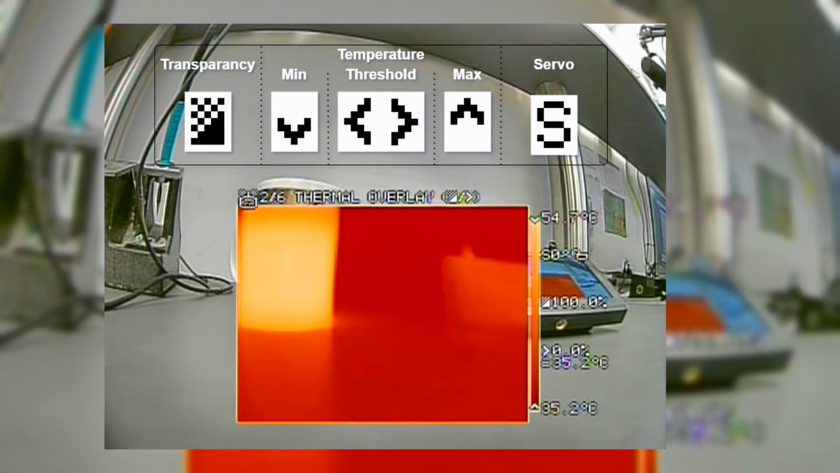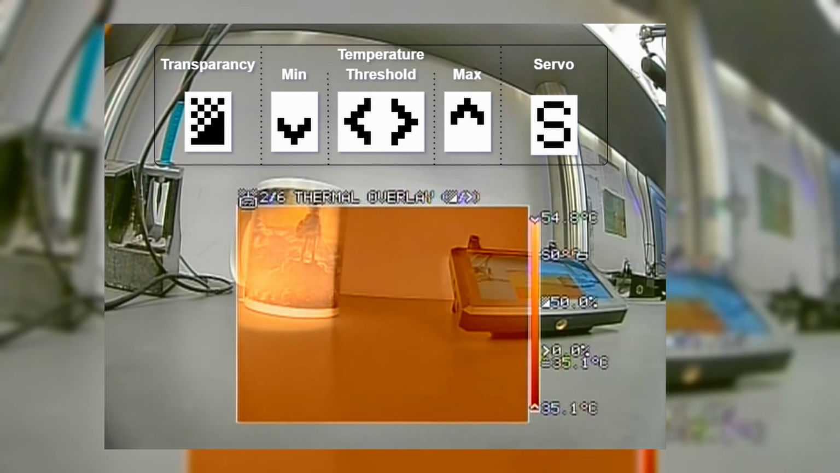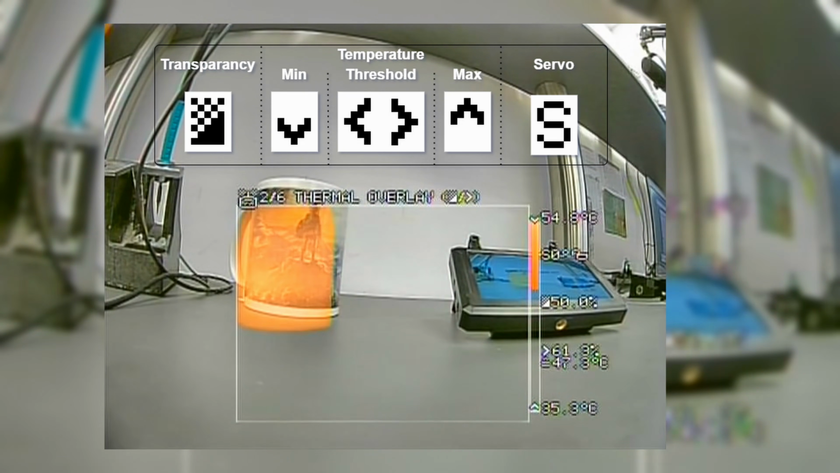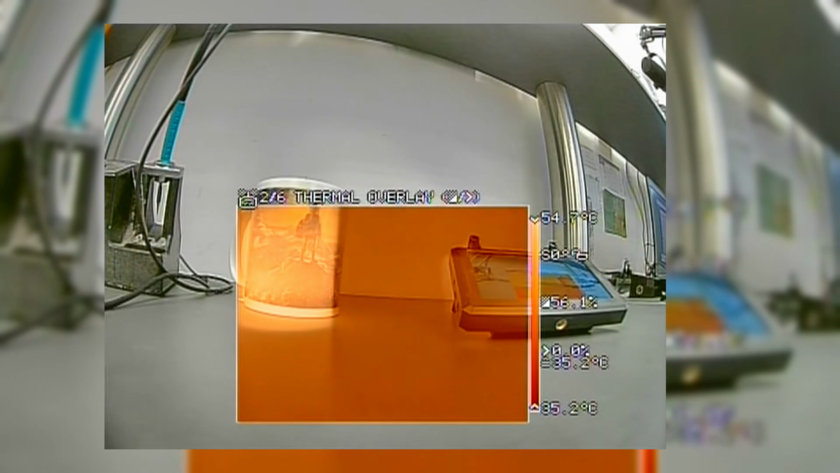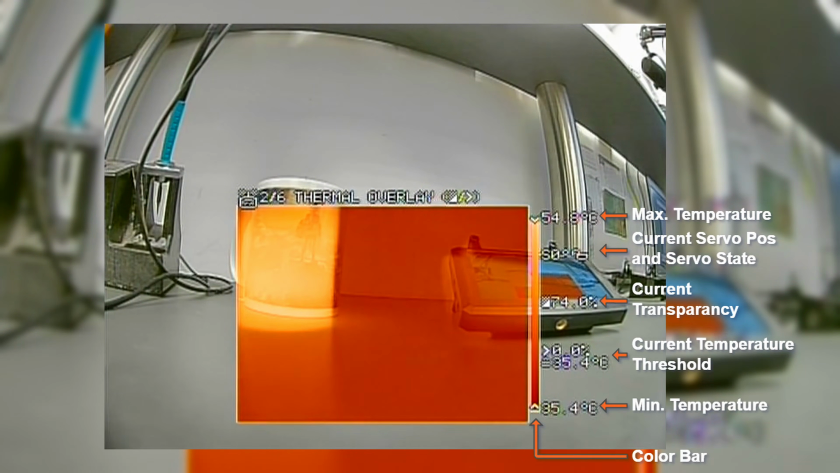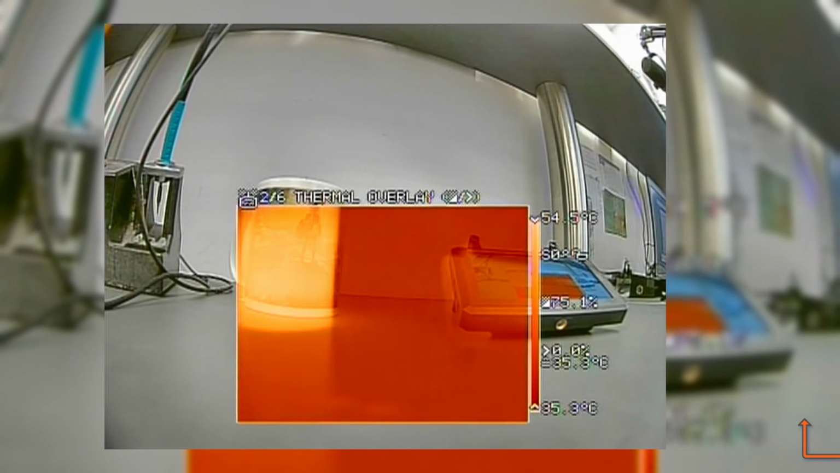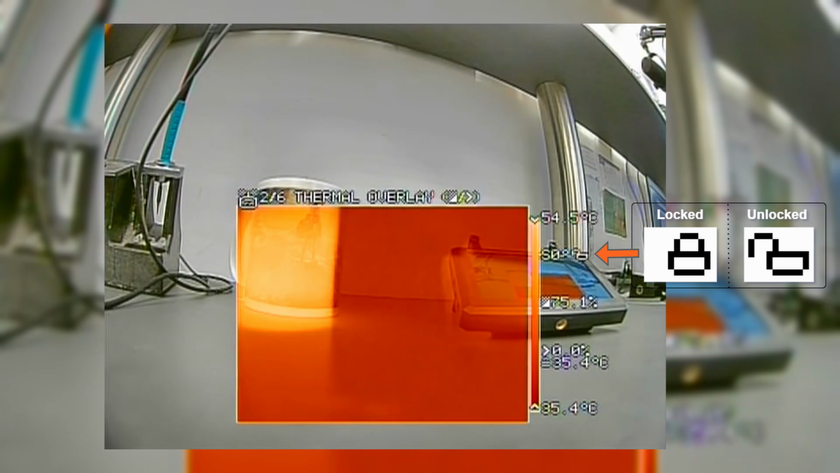There are 5 adjustable parameters: transparency, temperature threshold, minimum and maximum temperature, and the servo position. On the right side, a color bar and the current values of the parameters are displayed. The current servo state is represented with a lock.